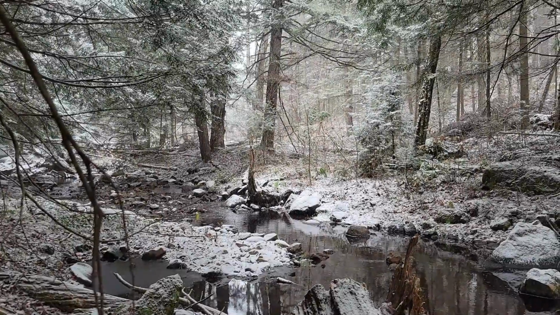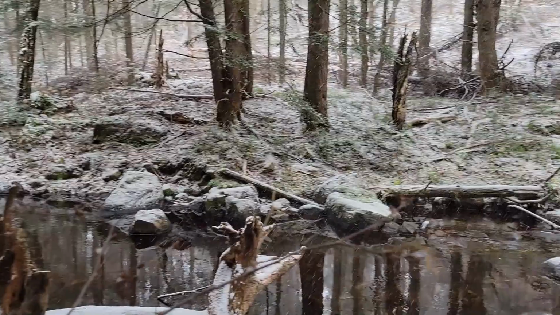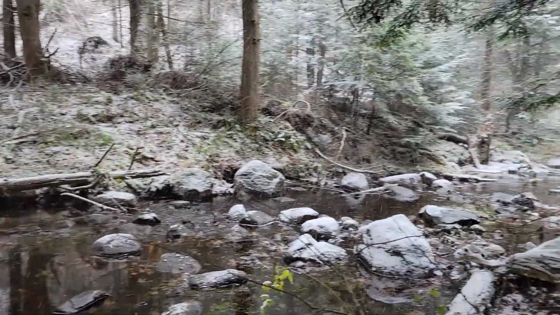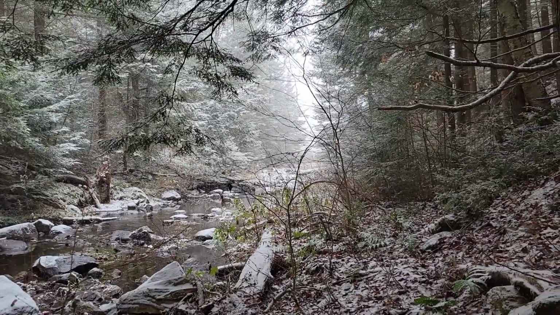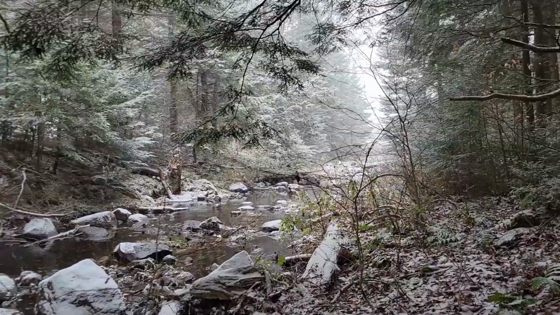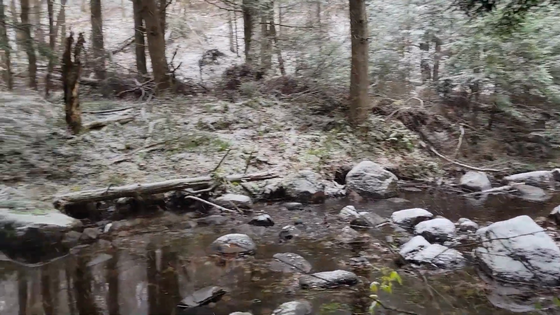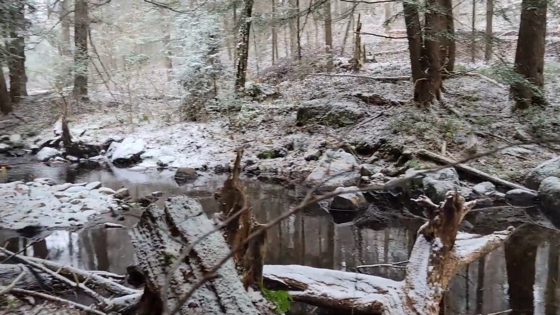Okay, I've stopped to have my lunch and found this beautiful stream. This is what I was looking for. I'm going to follow this to the body of water where it comes from, and it heads out to that marsh that we just saw earlier. So peaceful. I love this with the snow falling. This is what I needed today.